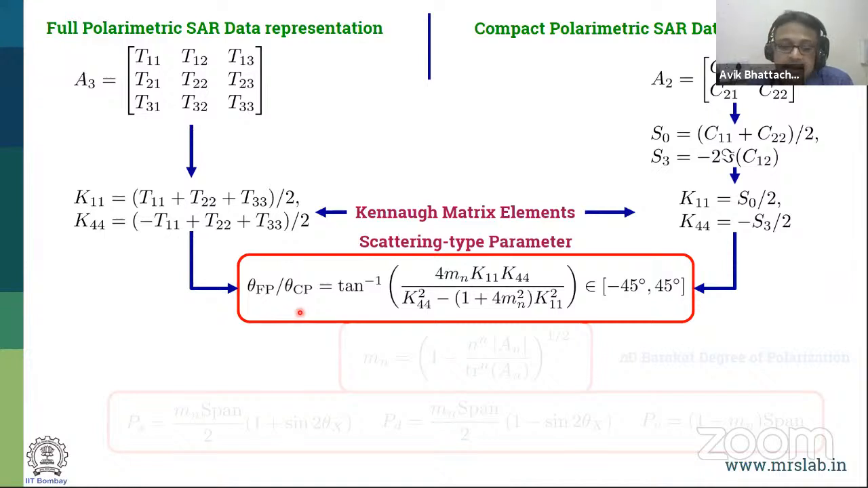Similar parameter as has been given by Dr. Cloud and also by Dr. Rida. They also call it a scattering type parameter. To have the similar name, I give a scattering type parameter. It characterizes similarly as the parameter type, varies from -45 to 45. -45 gives you complete dihedral, plus 45 gives you complete trihedral. So it goes from the two extremes, from a trihedral to dihedral.